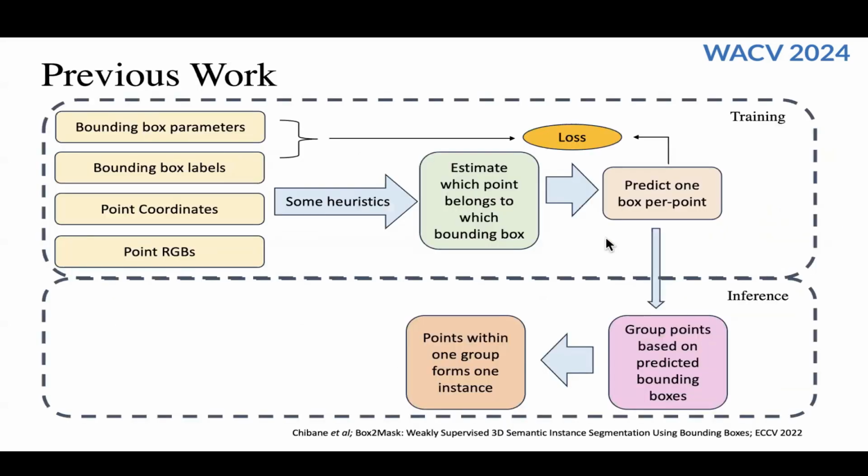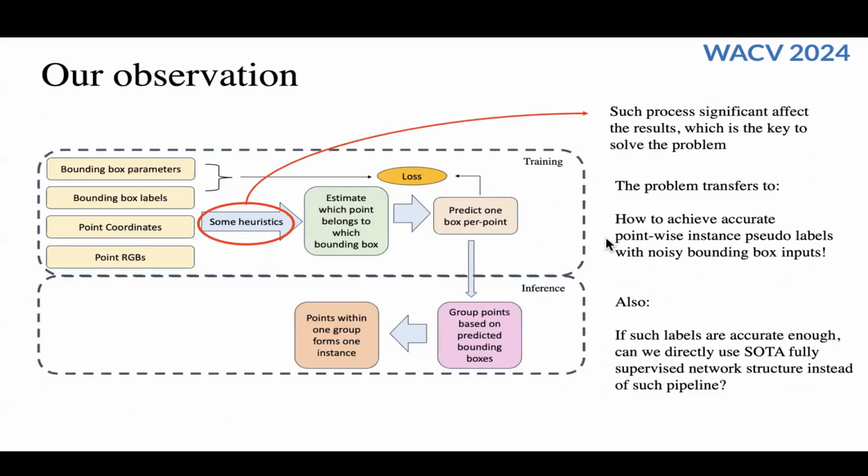Previous work uses such a pipeline to do bounding box supervised instance segmentation. However, we found this part significantly affects the result, and if we can improve this part, it might help to improve the noisy bounding box problem.